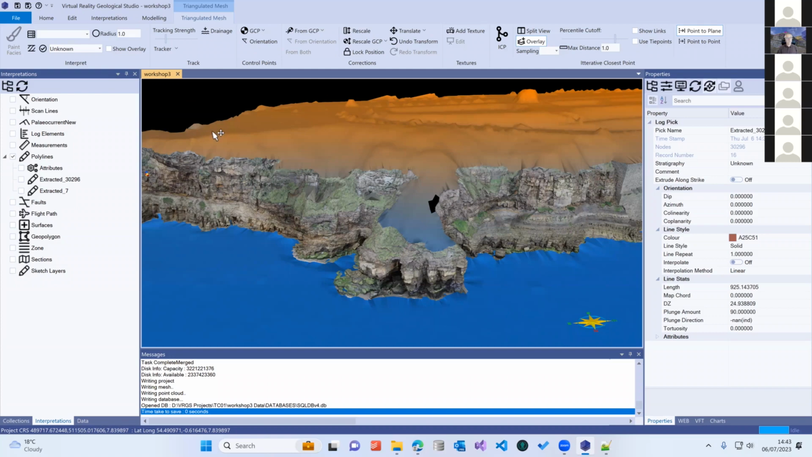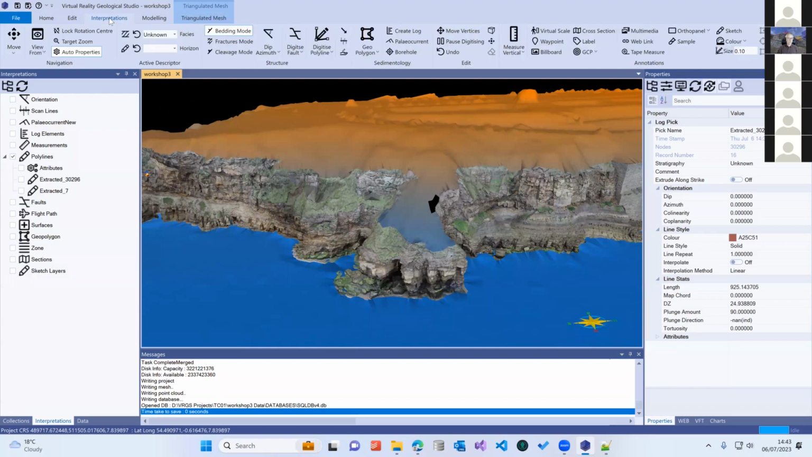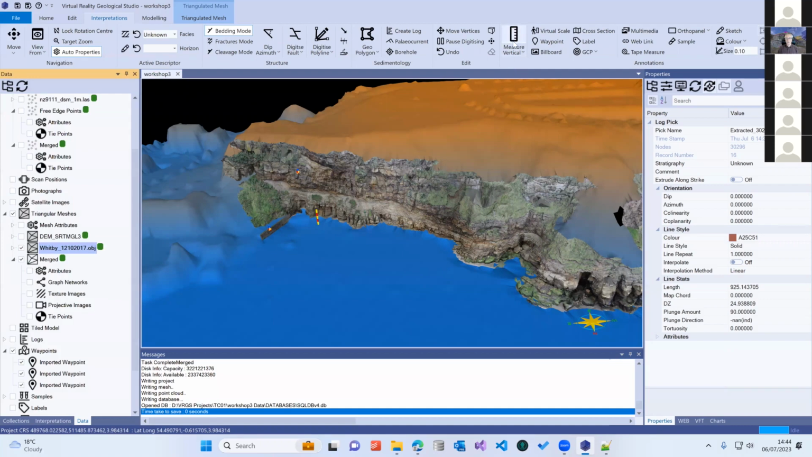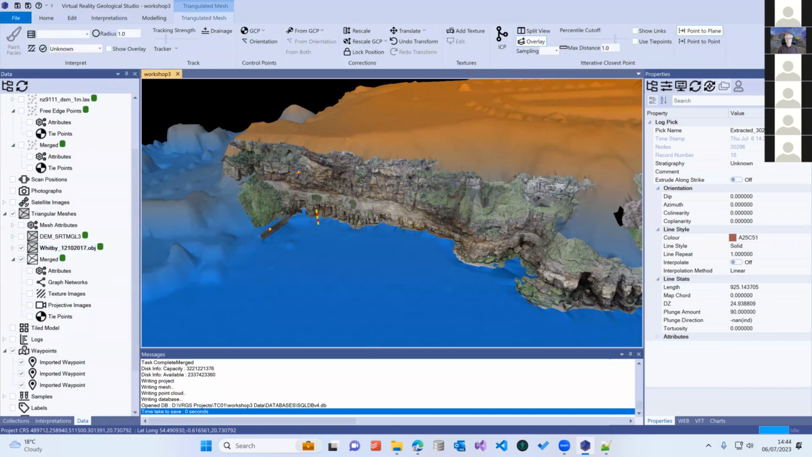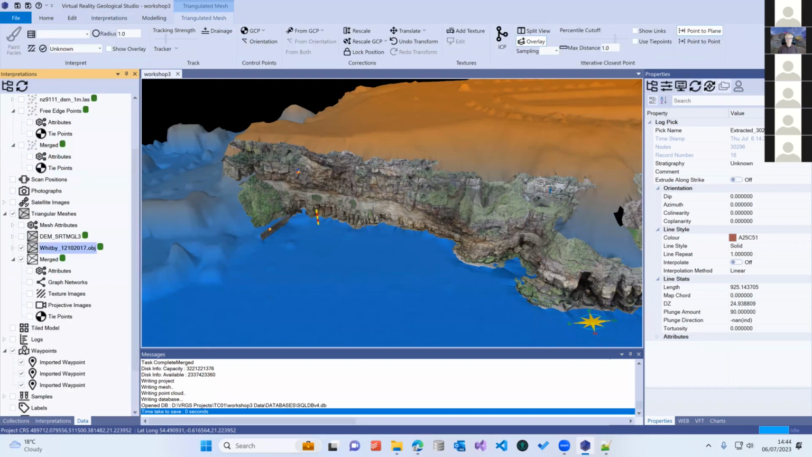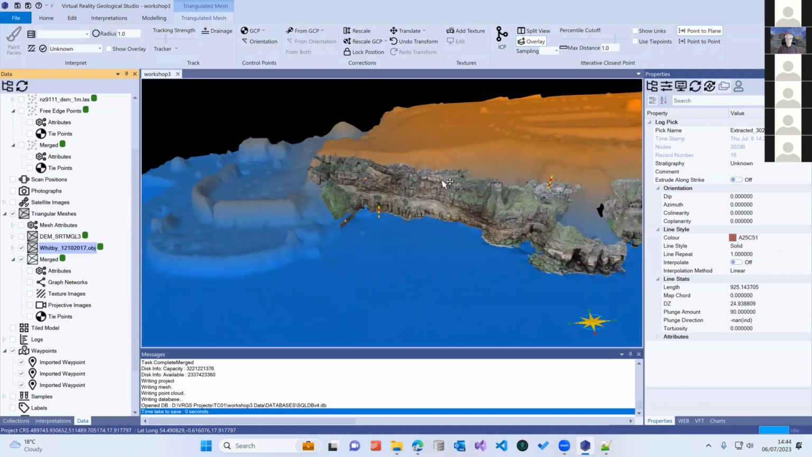Let's look at a few of the basic interpretation and annotation tools now. The most important thing you need to do when you're working with geological data like this, if you're doing presentations or things to go in reports, is we need to have a scale. We have a virtual scale bar, which you can put on any point in the model. Let's see, virtual scale and put one in there. Yeah, so there we are.